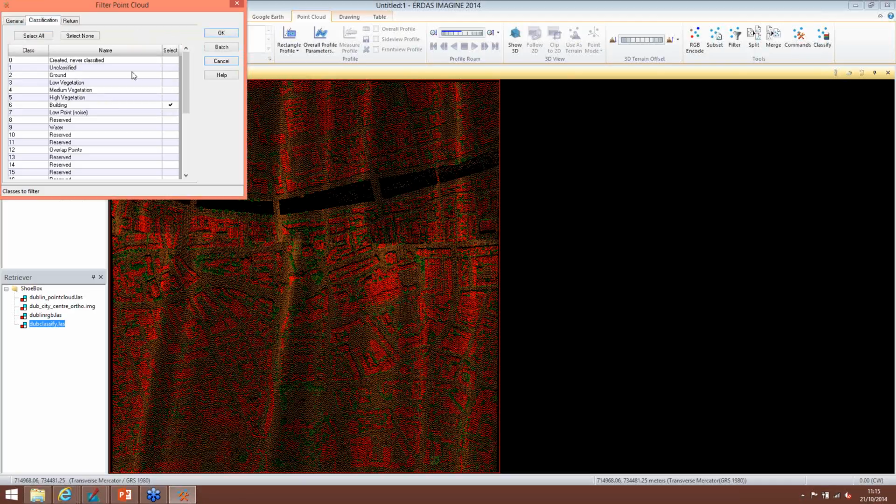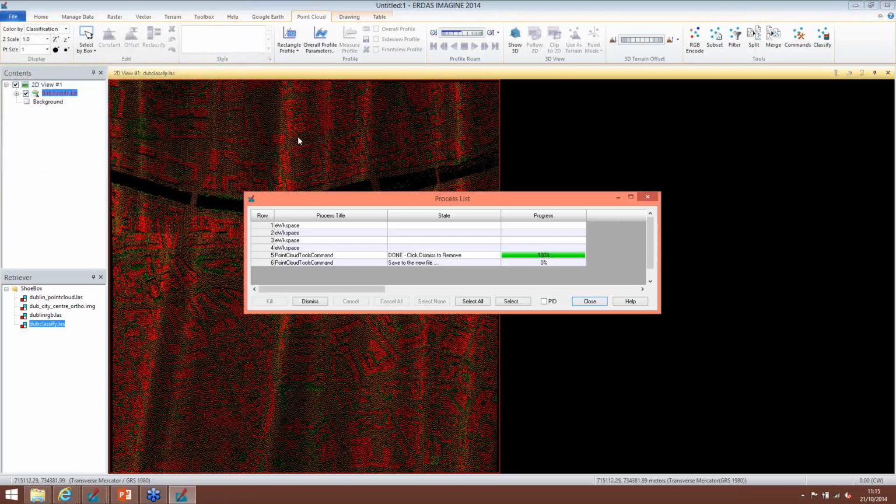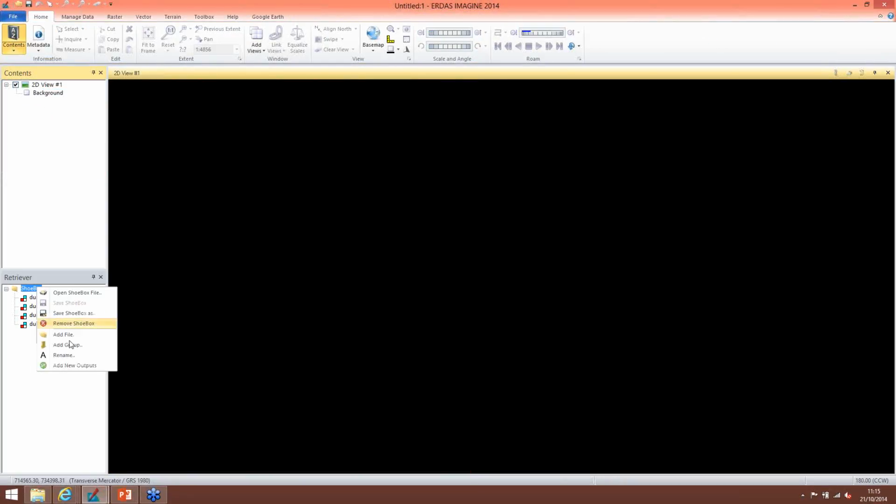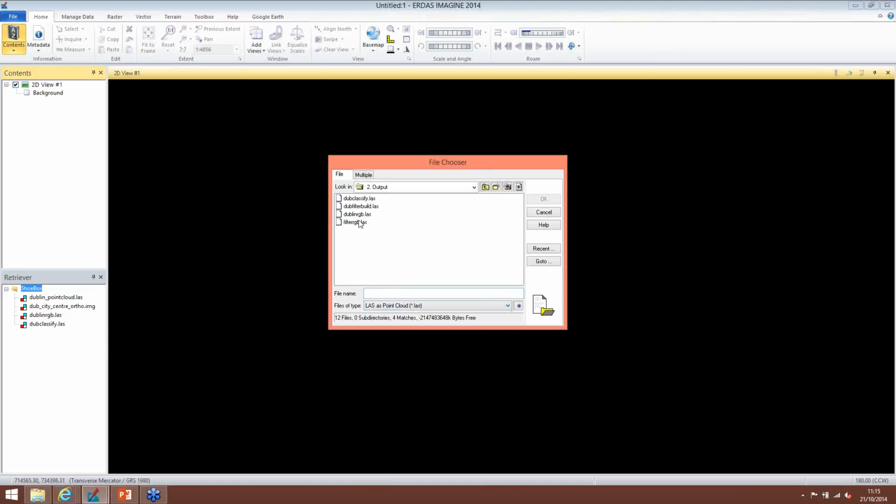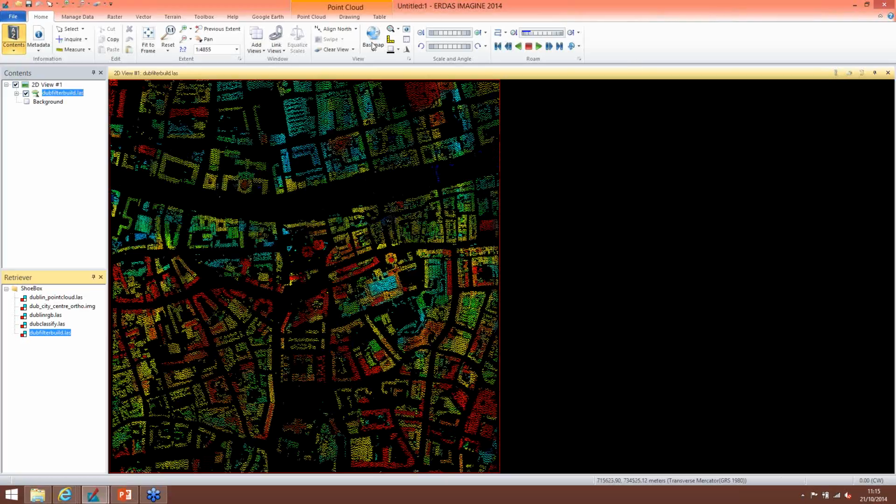So we only want our buildings. Add that again to our shoebox. Drag and drop in. These are just our buildings there again.